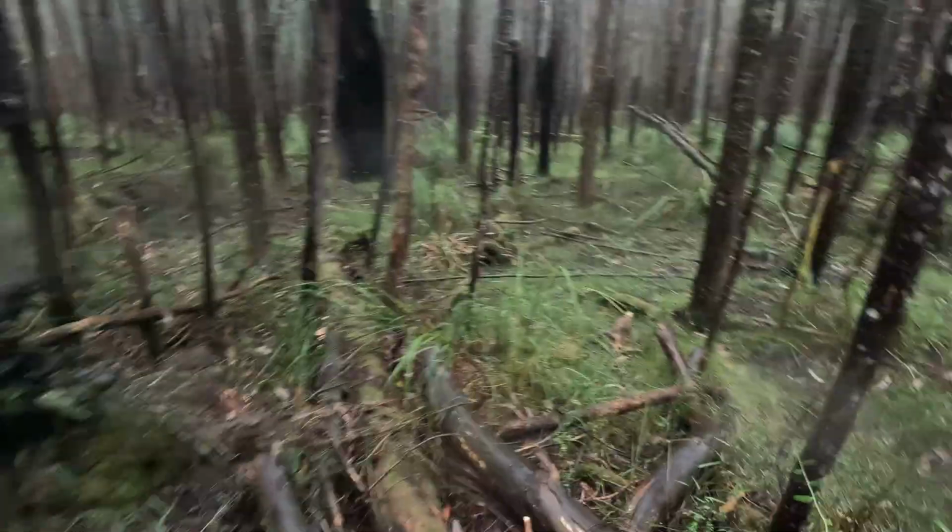Looks like something's been hiding in there. Quite small though. Good spot to hide.